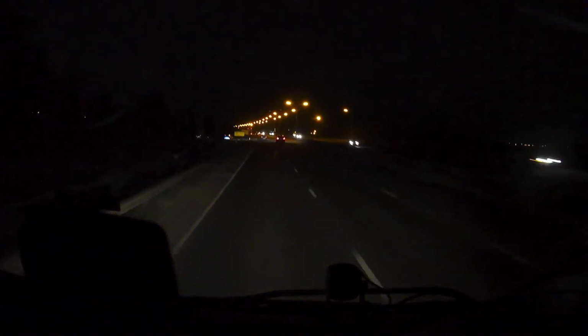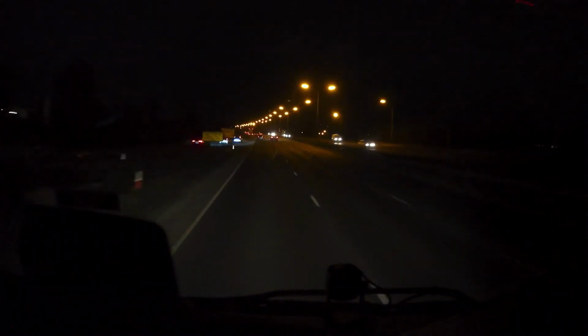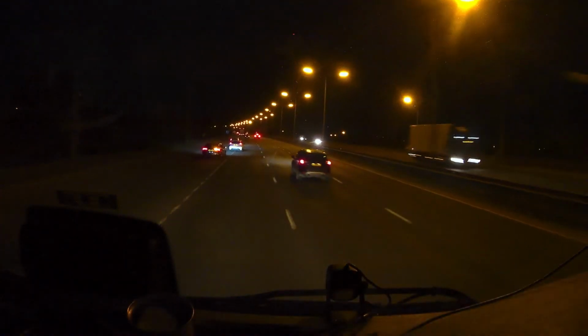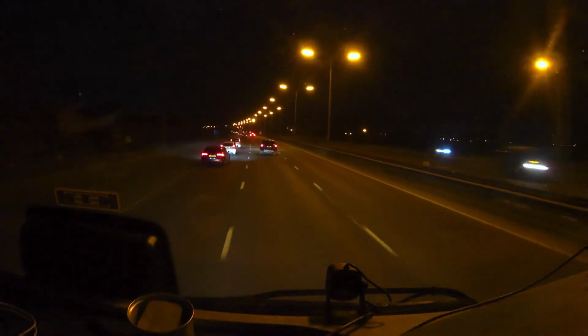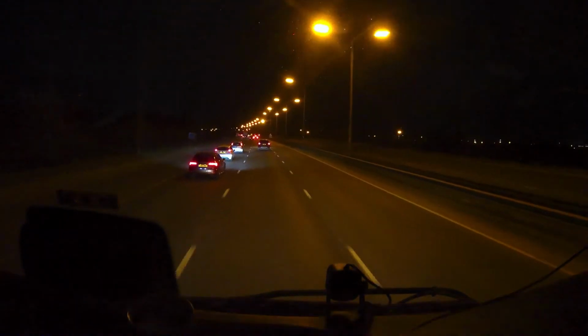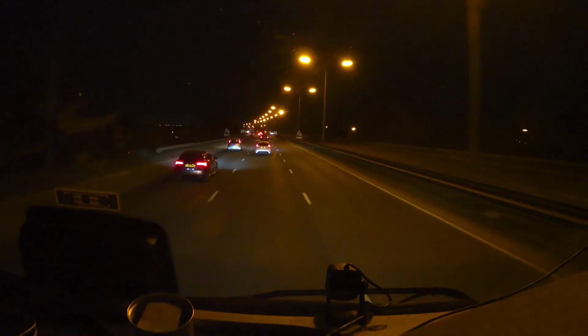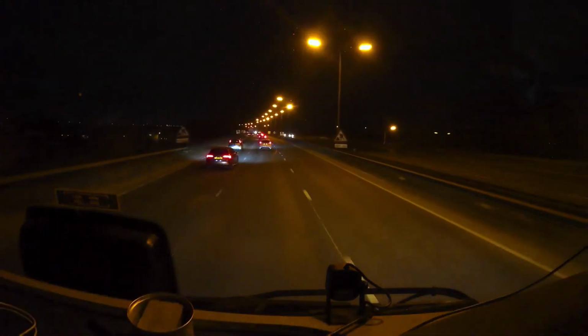6 miles to go. Okay, I've got to think about moving into this right hand lane. I'll do it now. I'll start easing off as we go into a 40 mile an hour limit. It will still be flying by me.